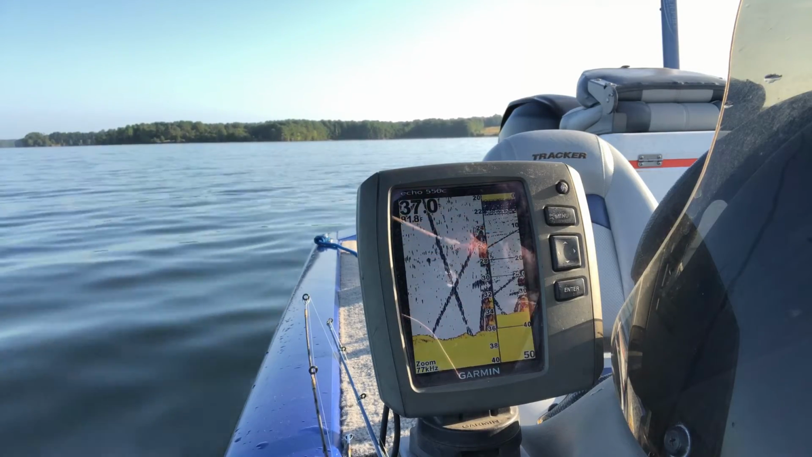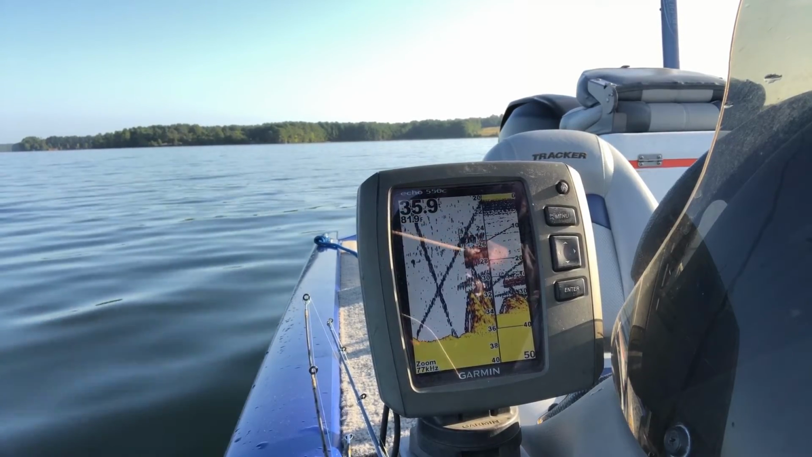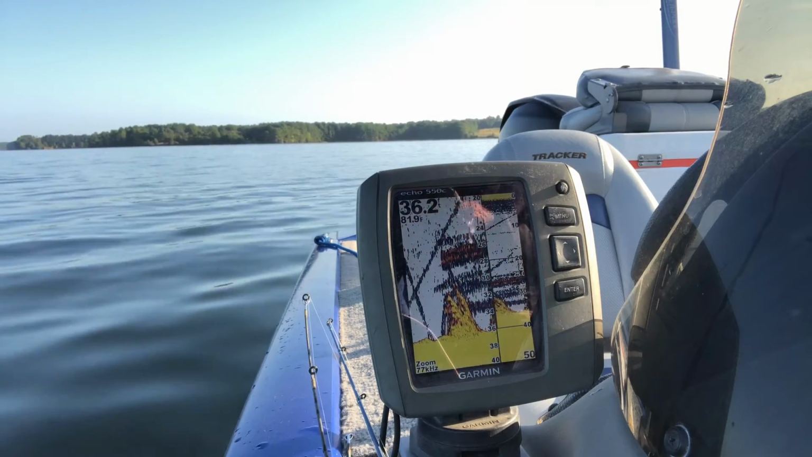See that on the left side? See all them yellows and oranges? Them's perch. They stirred up off the bottom. You don't see them until you start reeling. I had him again. There he is again. They're hitting it.